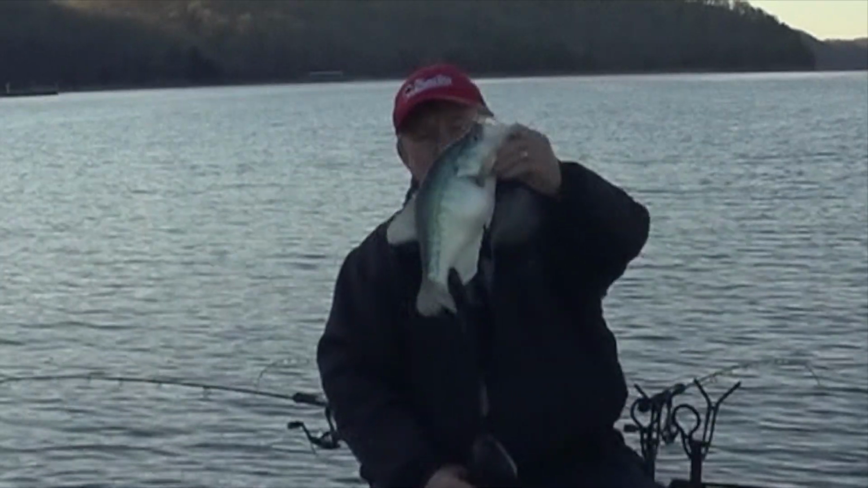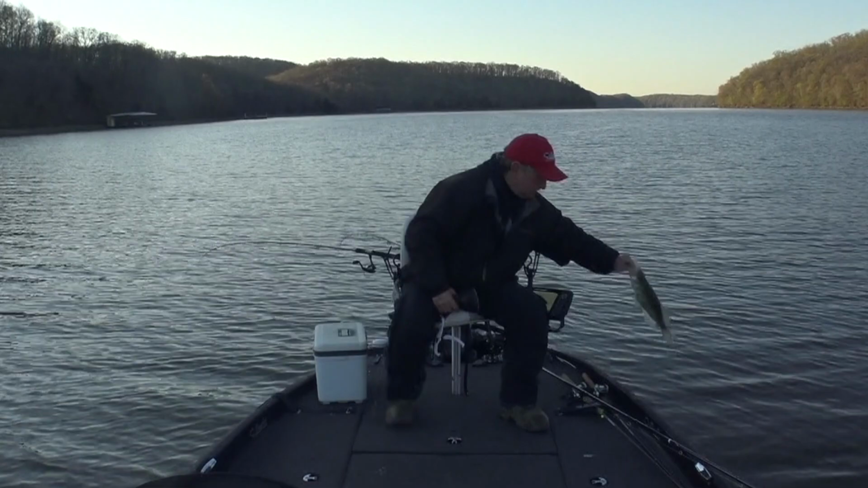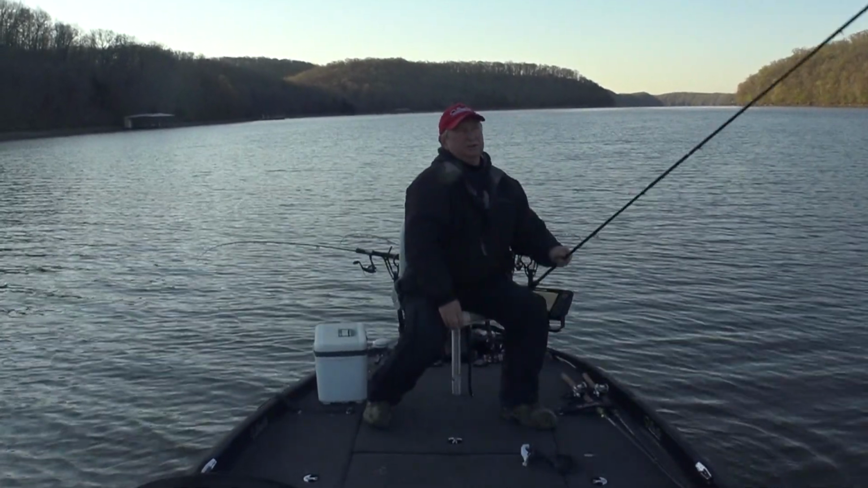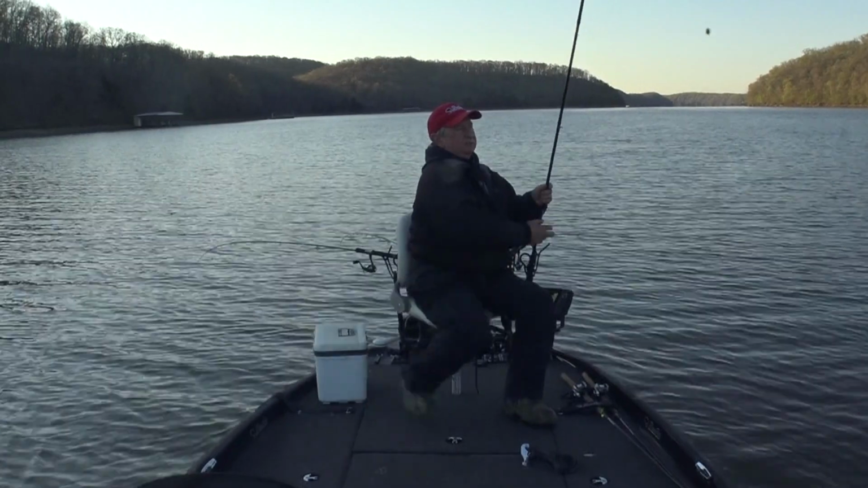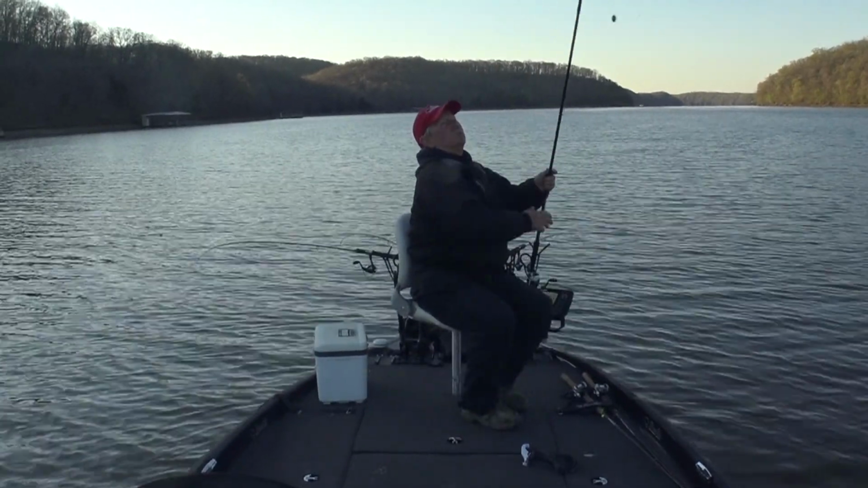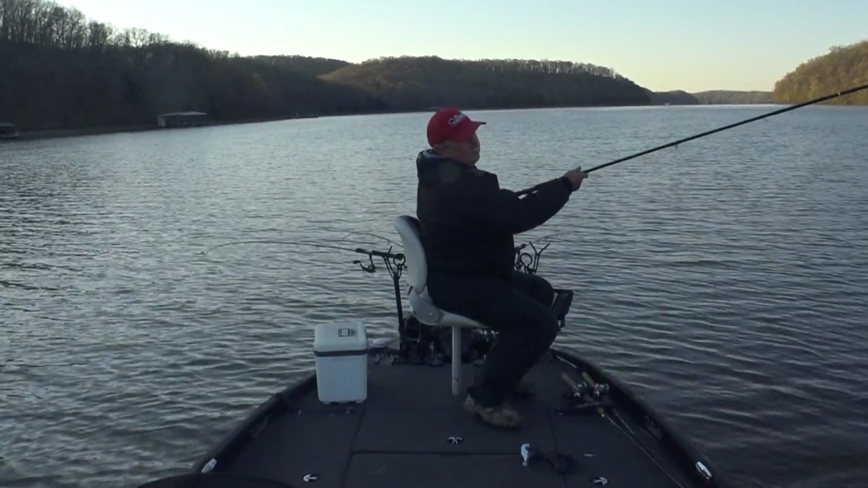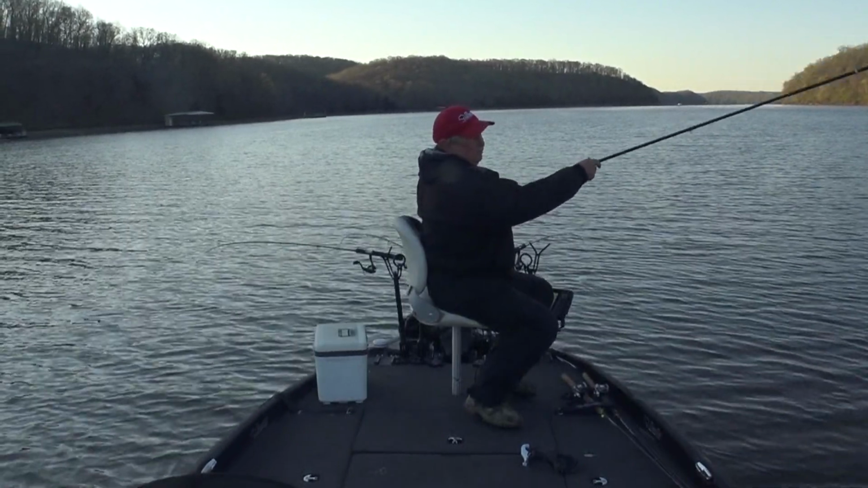I'd like to catch a few more of those today. Just straight minnows, double minnow rigs, Captain Coleman style. I've got a 1 ounce weight because I anticipated I'd be fishing a little deeper today.